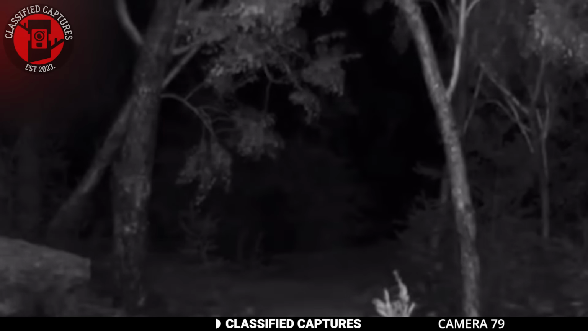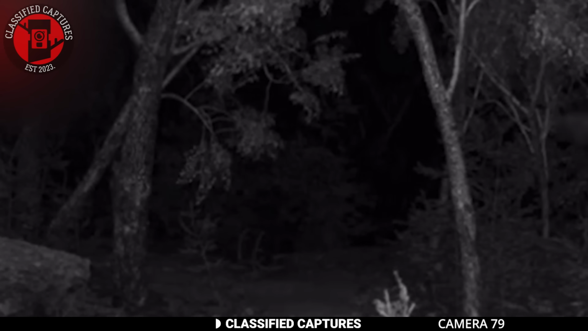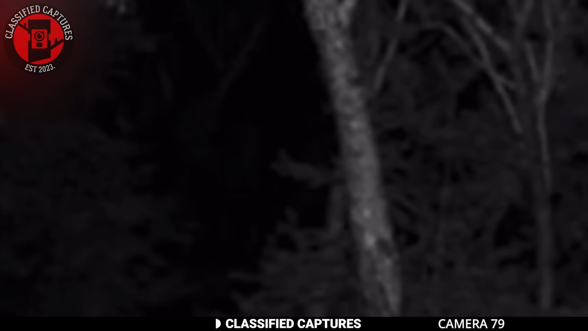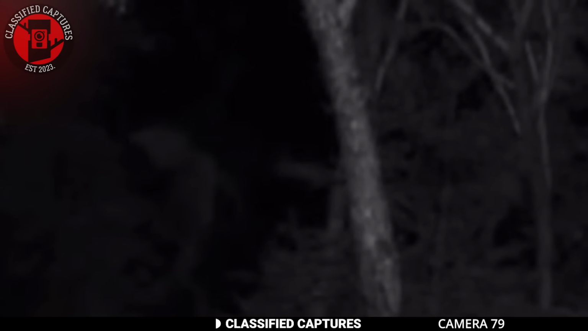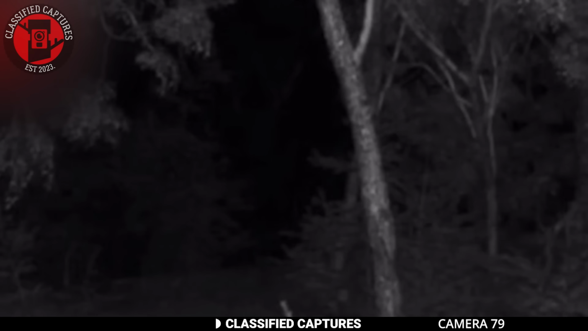In this particular footage, we see something truly eerie. In the dead of night, a large figure emerges from behind the trees and moves slowly across the scene. While it's hard to make out clear details due to the distance, the creature appears to be much taller than the trees nearby, giving it a towering, almost shadowy presence.